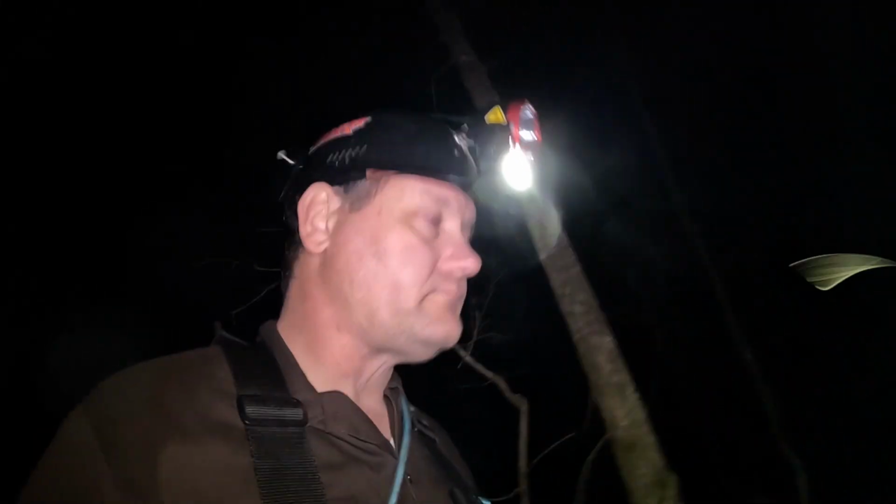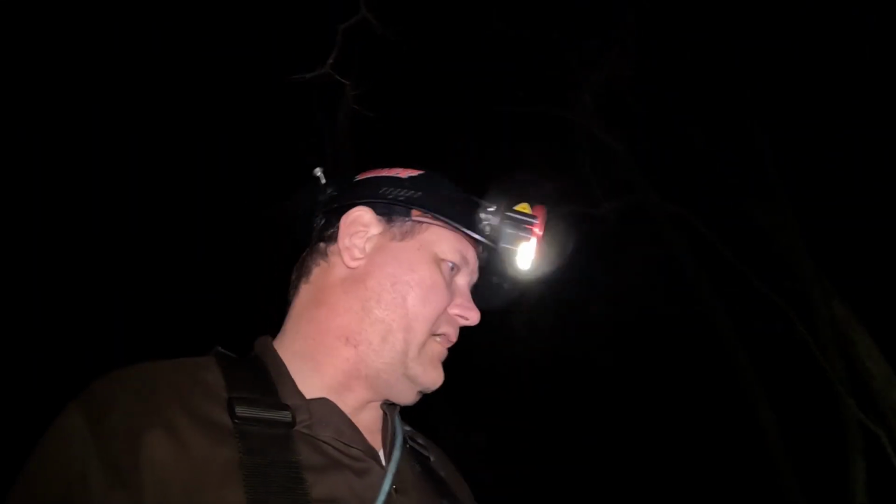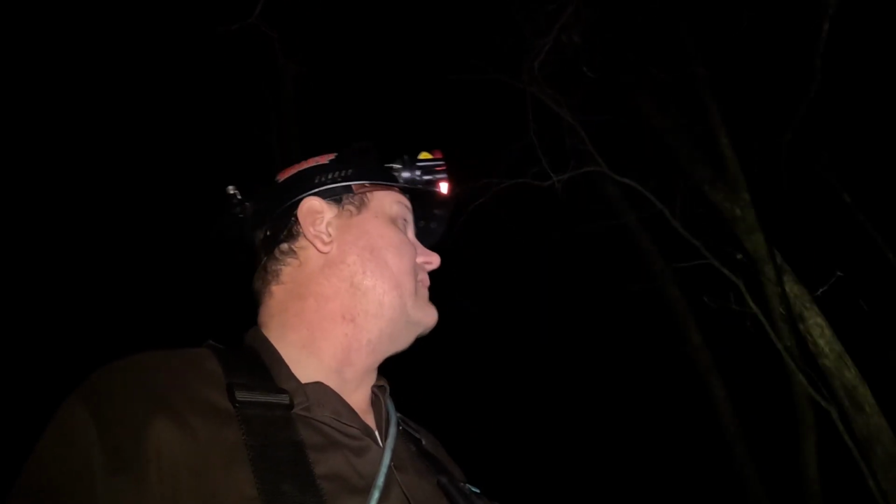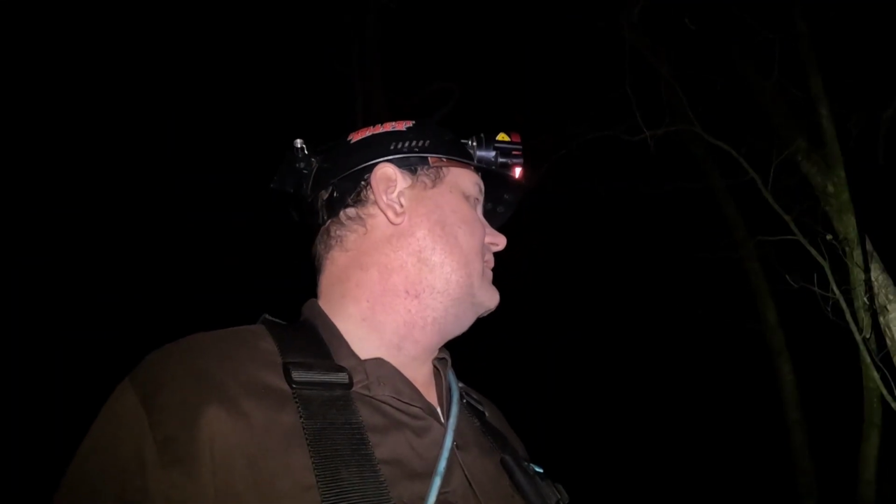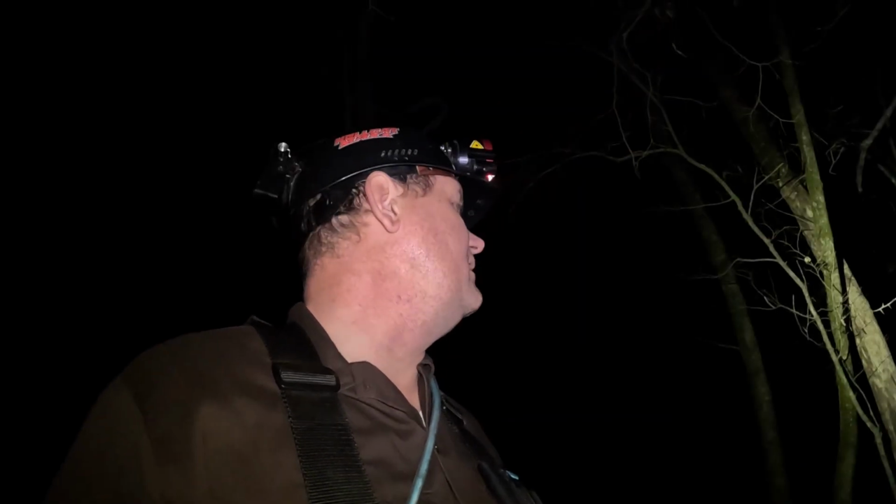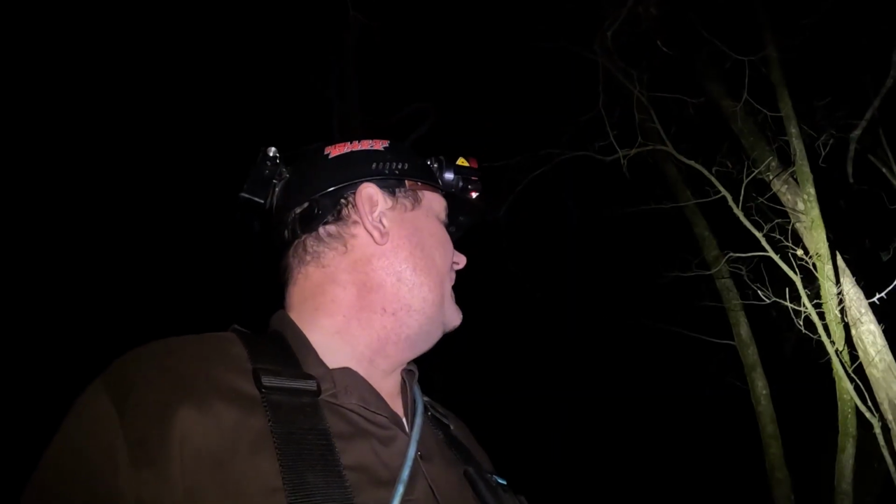So I think she's coming into heat. I checked her when I put her in the truck. I'm not carrying her with another dog right now, so that's really not that big of a deal. But the way she's acting, the way she's treeing, doing this funky stuff, she's coming into heat. Which is about time, so anyway.